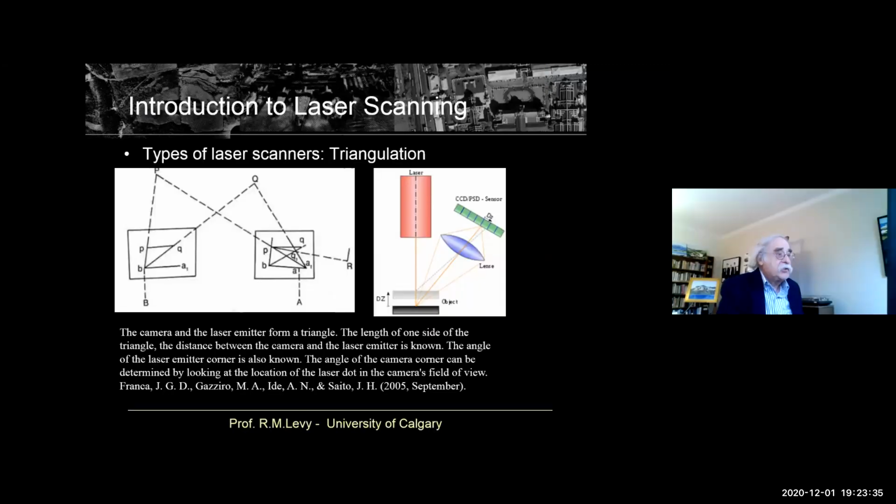Now there's a second kind of scanner which is called a triangulation scanner.